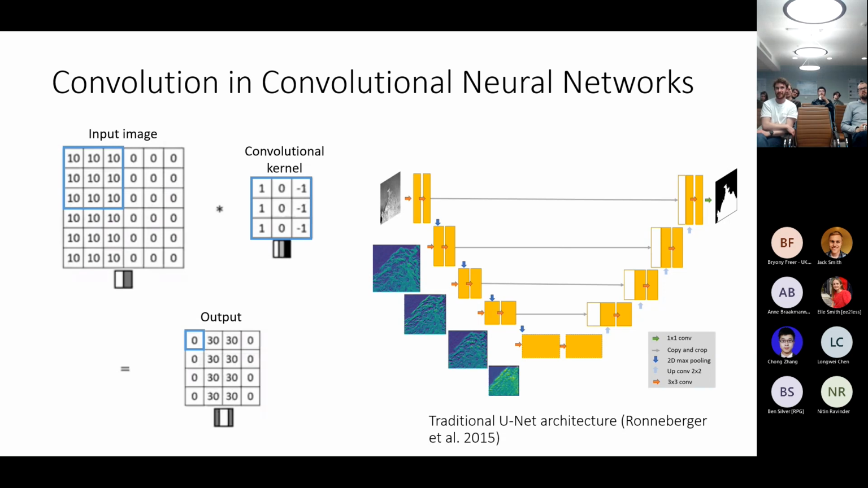And what you do is you multiply the value of the pixel in the convolutional kernel with the pixel in the corresponding input image. And then you sum all of those pixel values together. So in this first column here, you would have 3 lots of 10 by 1, which is 30. The middle is 3 lots of 10 by 0, which is 0. And then the right is 3 lots of 10 by -1, which is -30. So if you sum that together, you get 0.